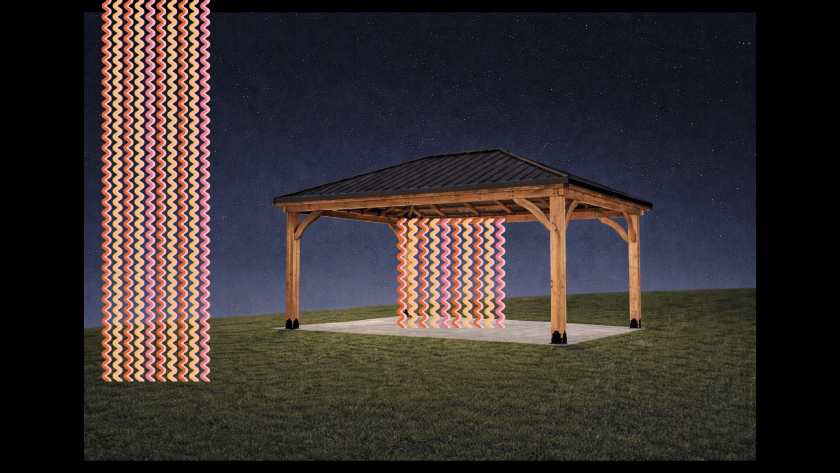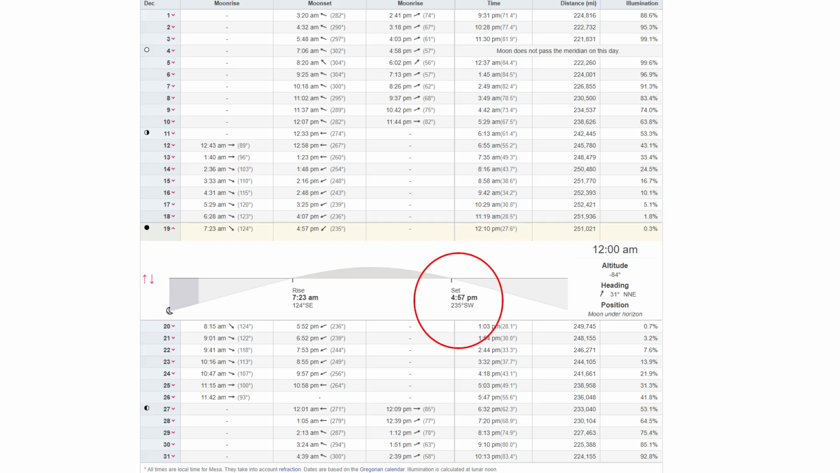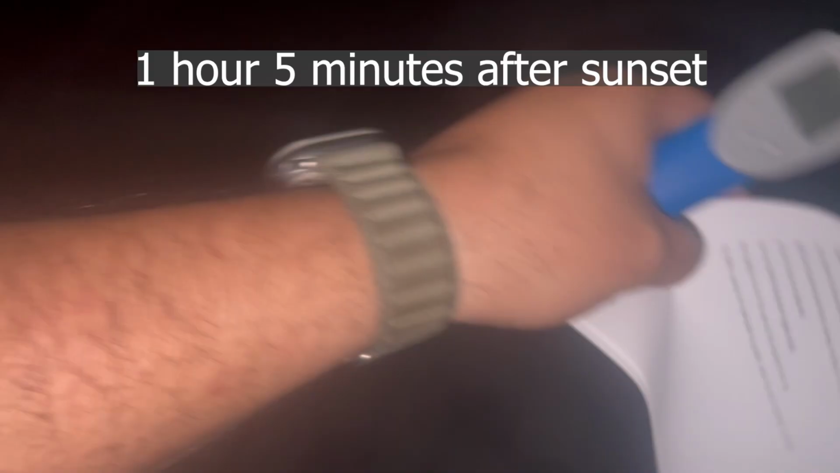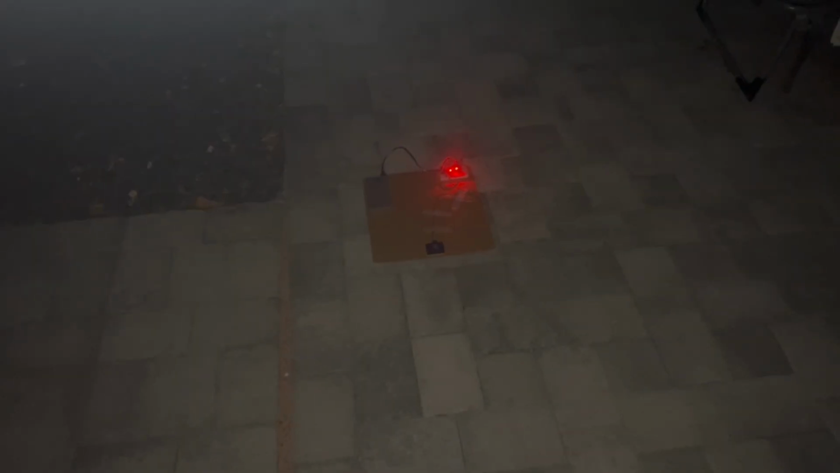But in this case, we have no moon. Tonight is the official new moon. For my location today, the moon set at 4:57 and the sun set right around 5:22. Right now it is 6:27 and there is no moon or sun in the sky at all. So here's how we're going to test things tonight.